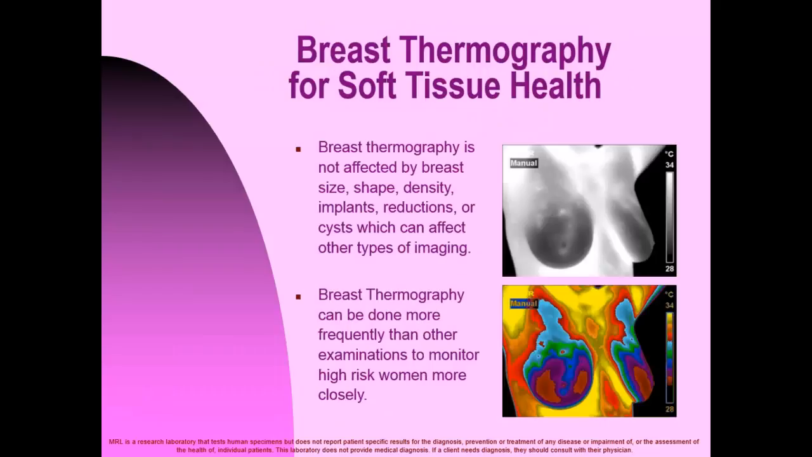Breast thermography for soft tissue health. Breast thermography is not affected by breast size, shape, density, implants, reductions, or cysts, which can affect other types of imaging. Breast thermography can be done more frequently than other examinations to monitor high-risk women more closely.